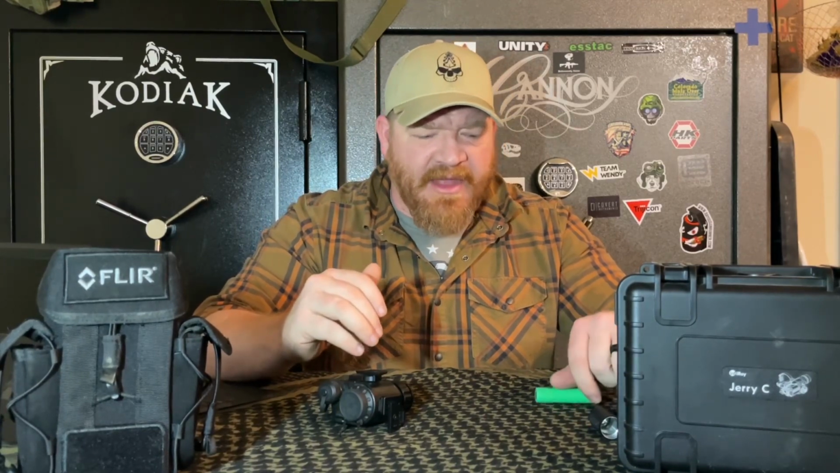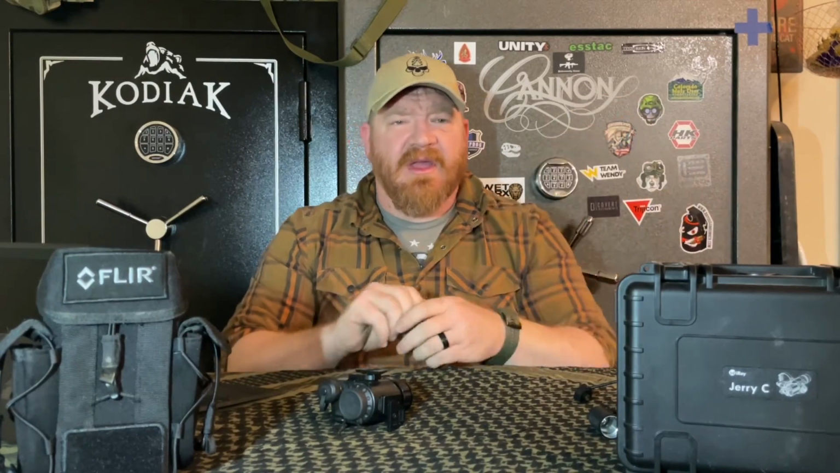It performed perfectly for the exact scenario that I'm trying to explain and articulate why you need thermal to supplement your night vision. And that is a bright light source projecting on the side of a building which has an open face and is completely engulfed in shadow that night vision cannot see because of the bright light source on the outside of that building. And the Jerry C gave a perfect outline of my silhouette target within that shadowy area of the open face of that building.